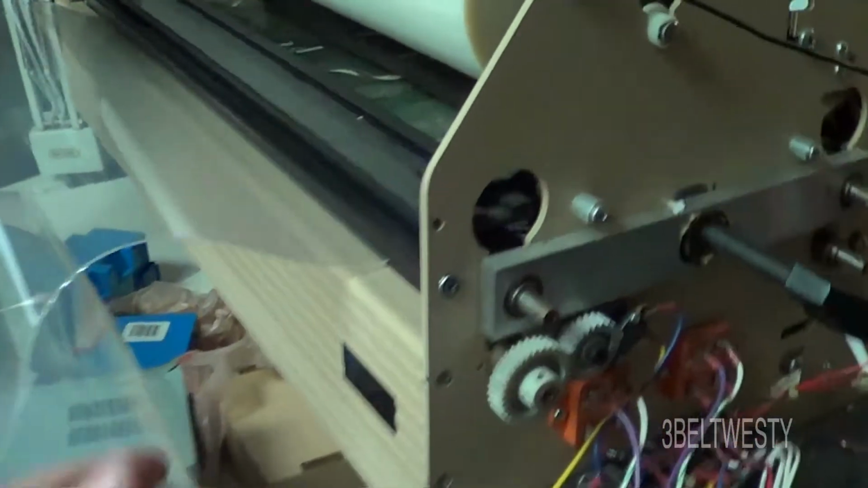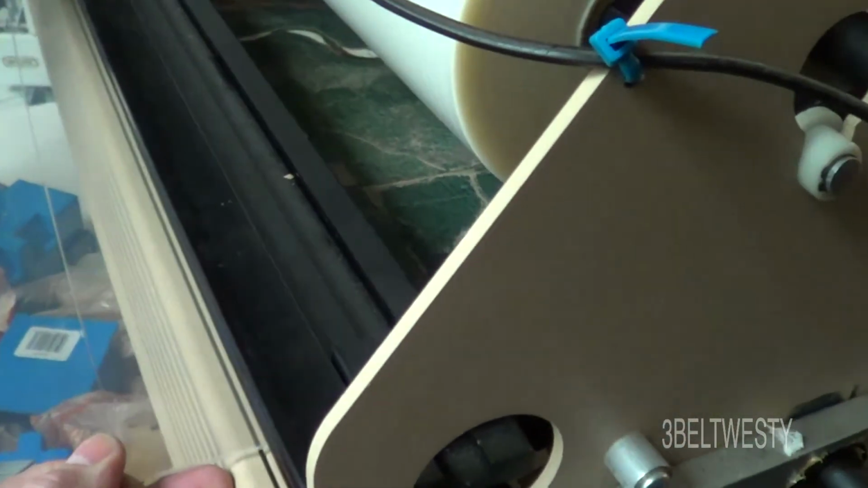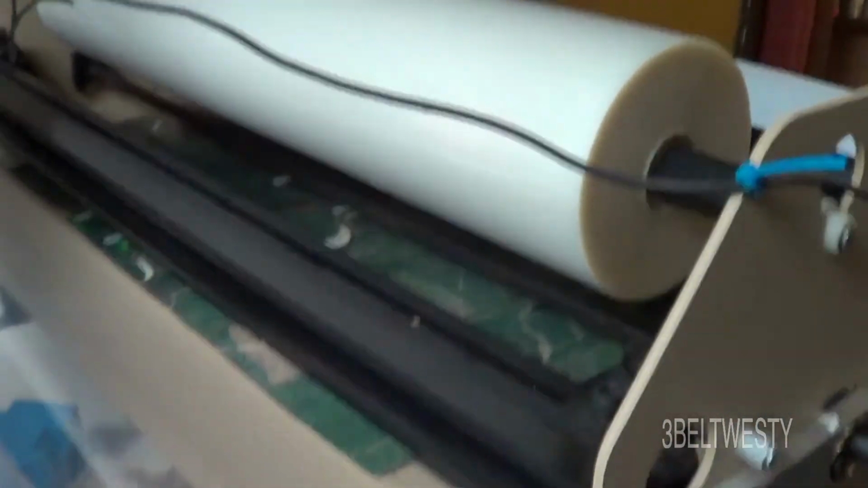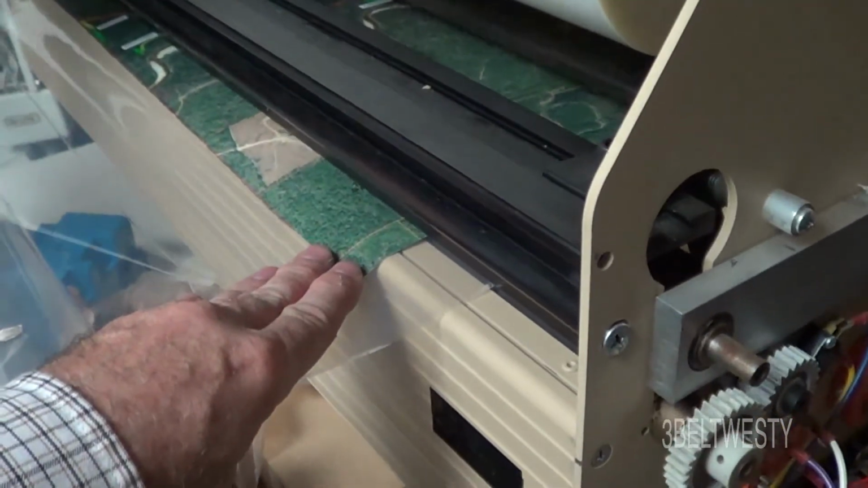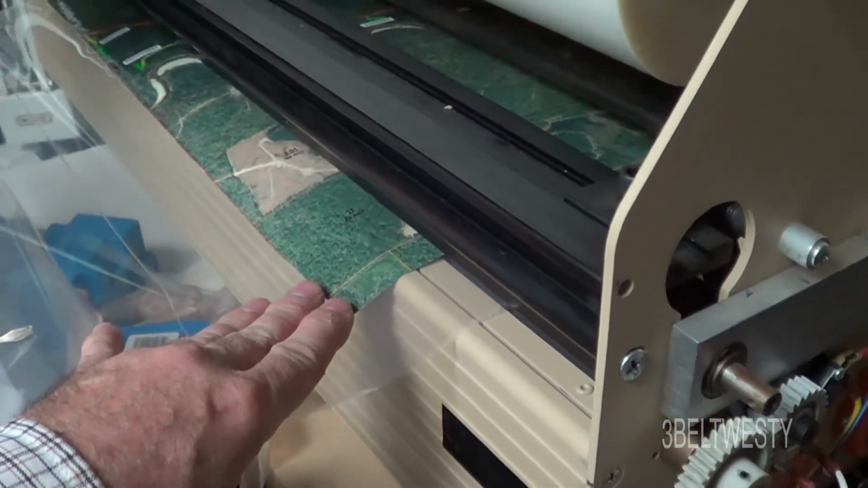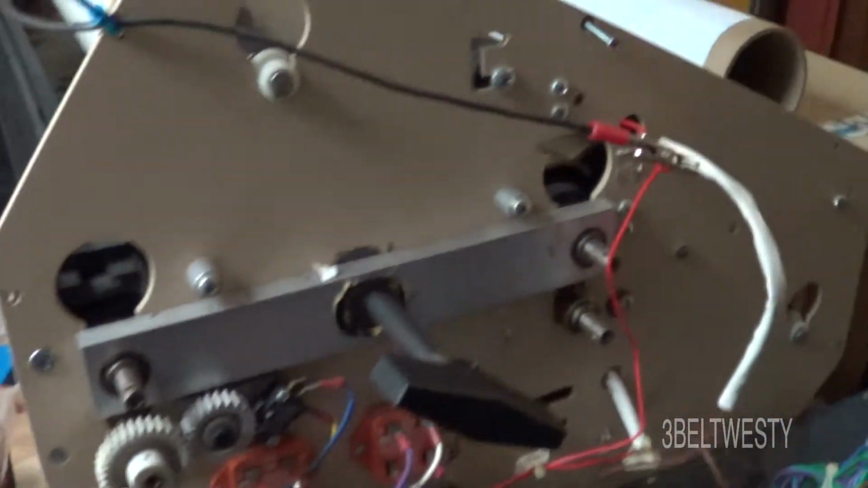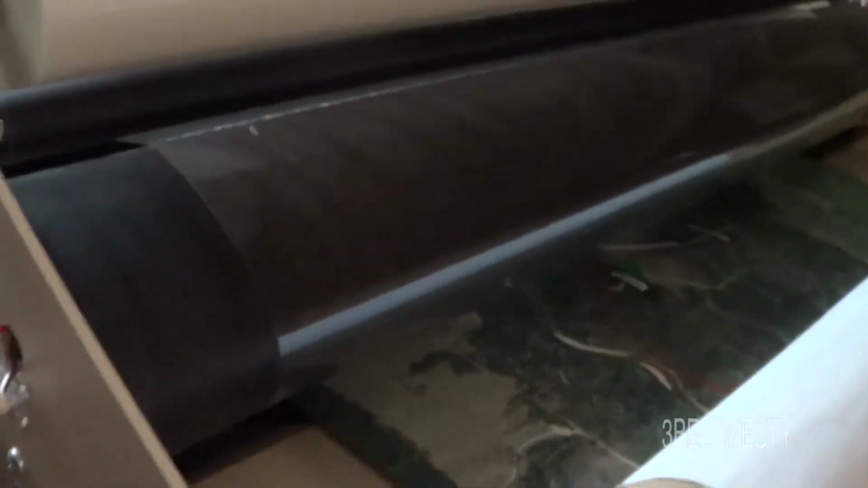Okay, the stuff I'm running through here, this is some very cheap lamination film, school grade, that the melting temperature is around 260, and then when you've got a thick original like this inkjet, I've got this thing running around 290 to 300 degrees up here because it's not going to bond well otherwise. Normally I run the fans and everything, but this is just what happens when you get inkjet material.